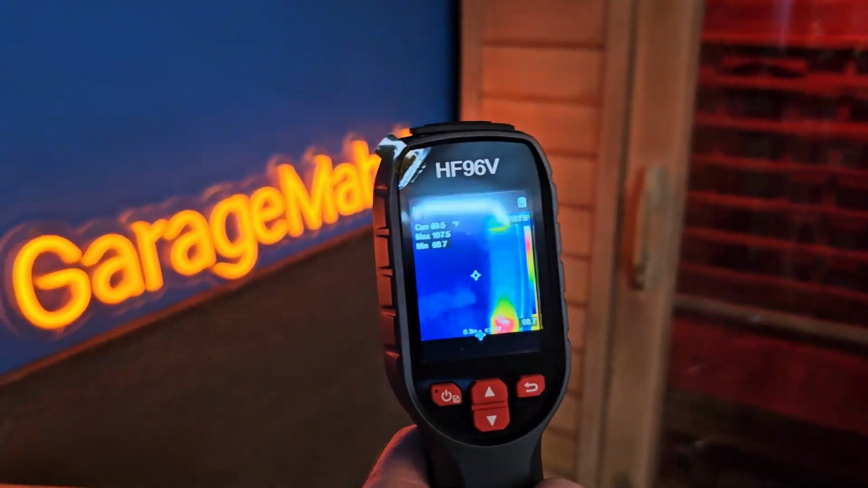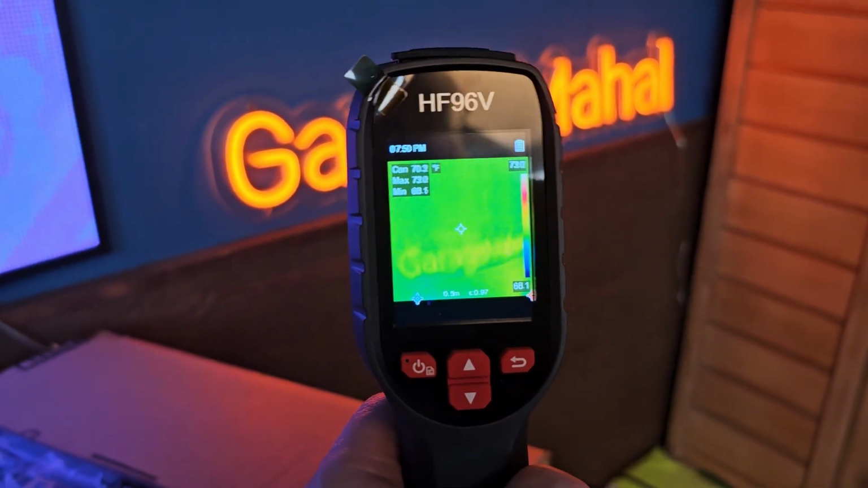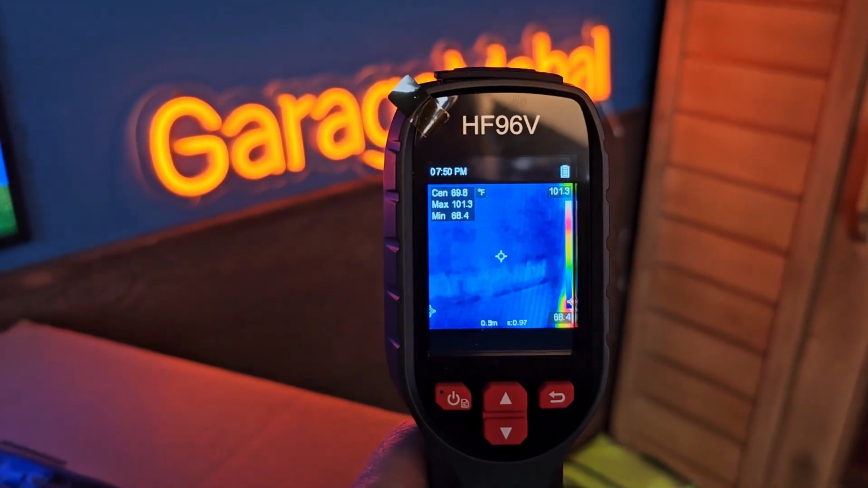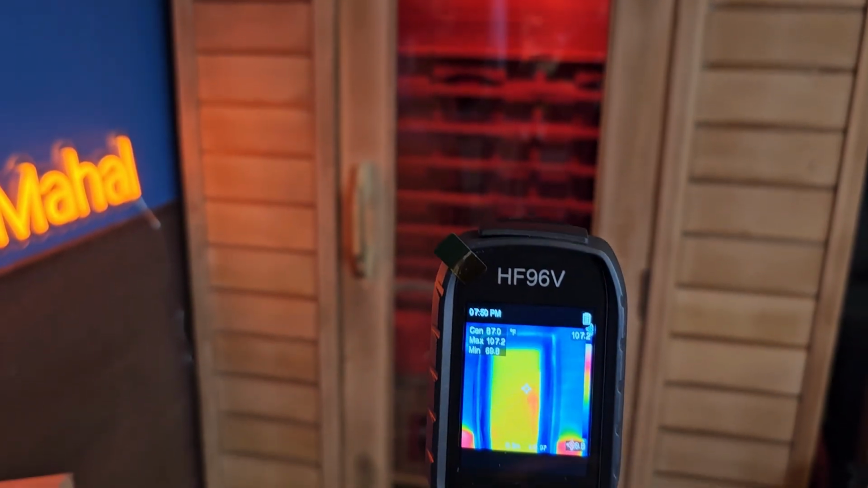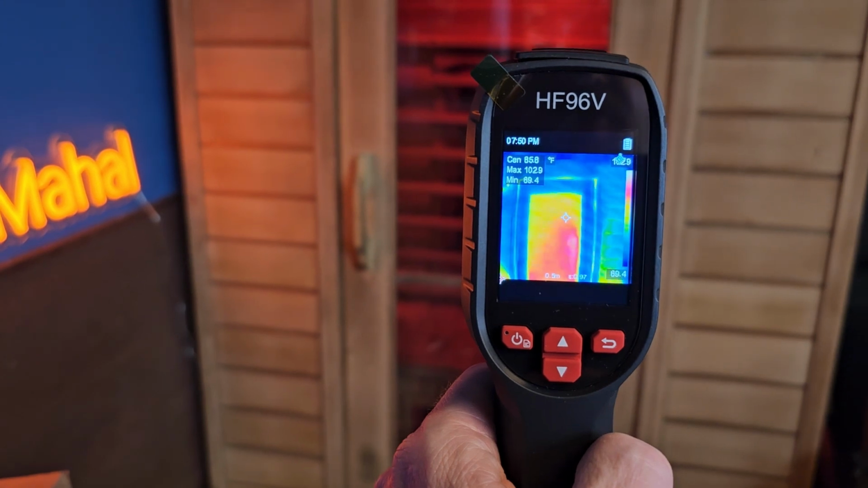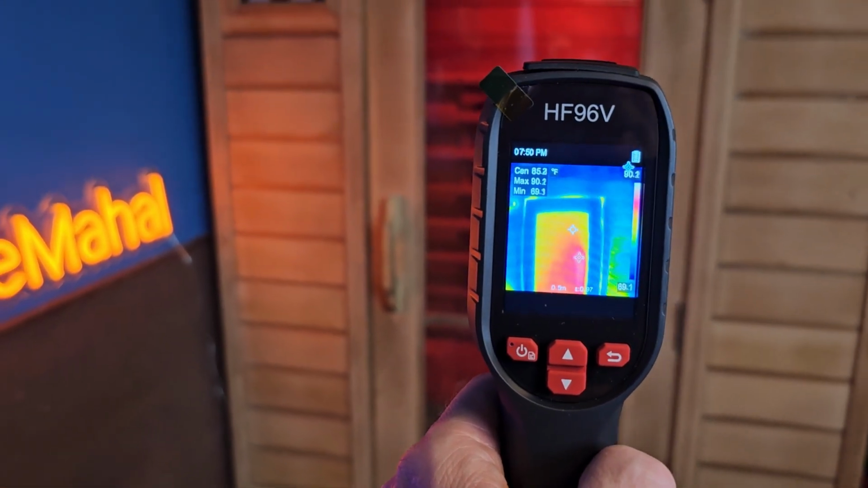Okay, so kind of give you an idea. So that is my Garage Mahal sign. So you can kind of see how you get some heat coming off that. And then this is my sauna. So you can see I have it running. And you can tell it's probably, what's it showing? It's showing about 102 degrees right now. So I just turned it on a little while ago.